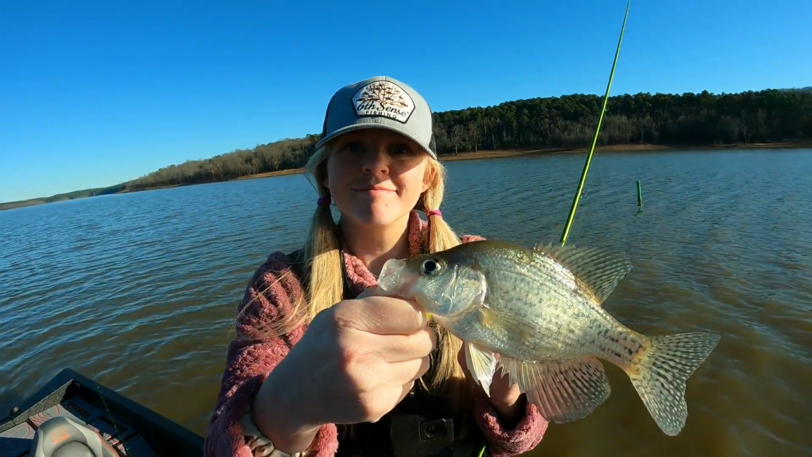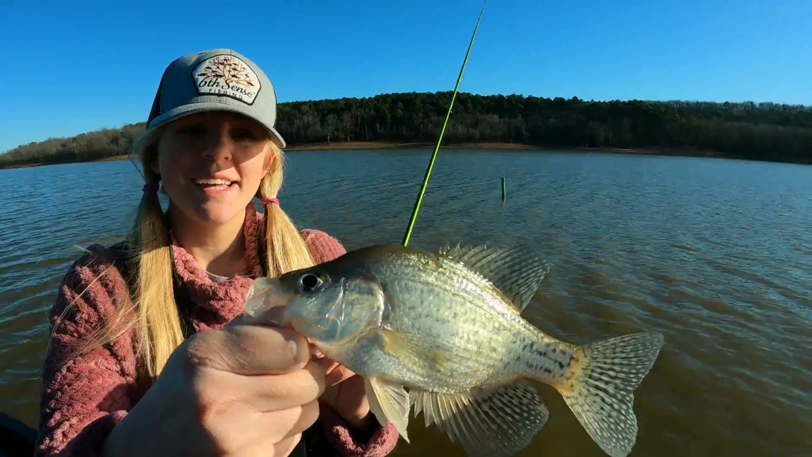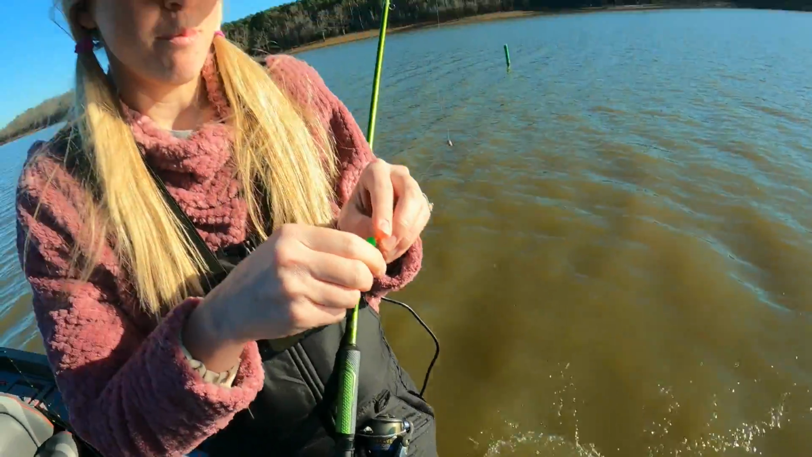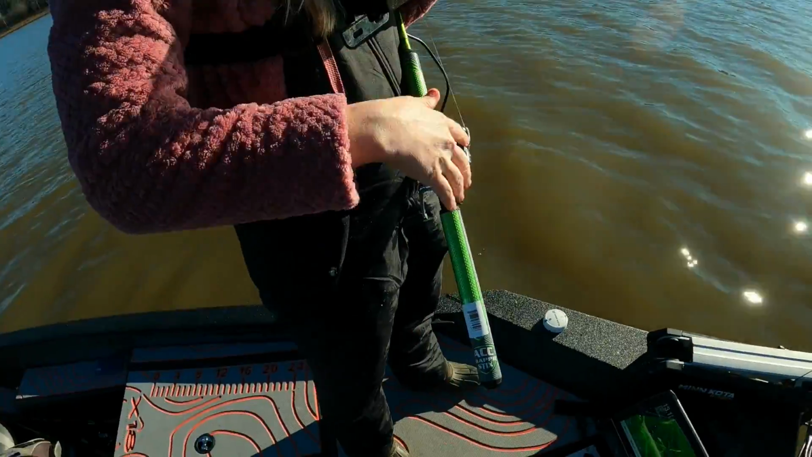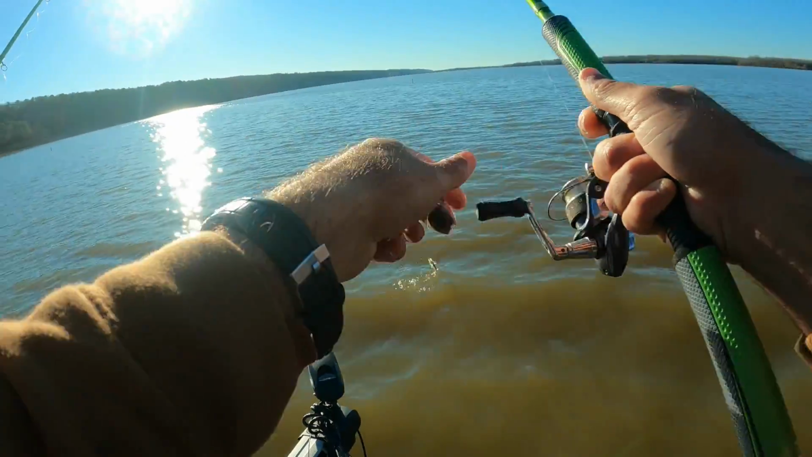Man, I just caught 2 tiny little dinks, and then Jay's back in there with another nice one, although I don't think that one's gonna keep. Yeah, I think he's gonna be a little short, so I'm gonna throw him back out there, put my bait back in the water, and I'm about to catch a big one. Gotcha. Nice. It's another little guy. There's like a little school of little ones.